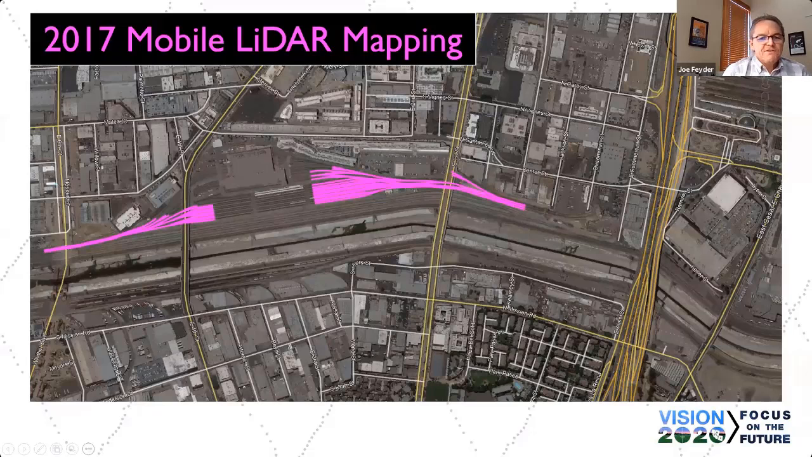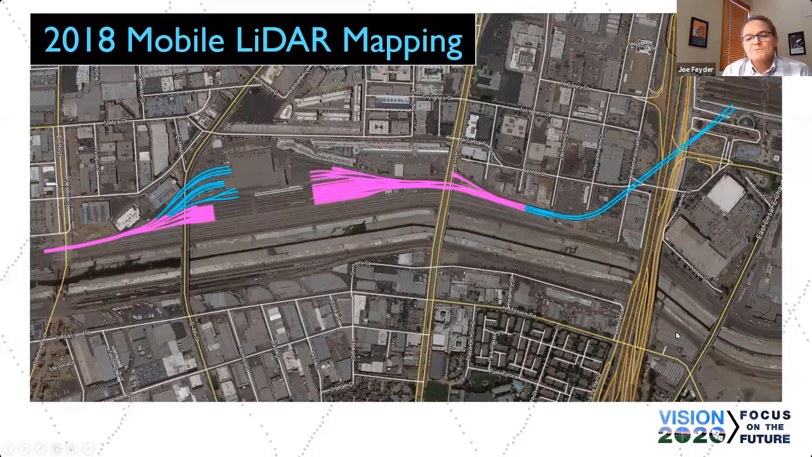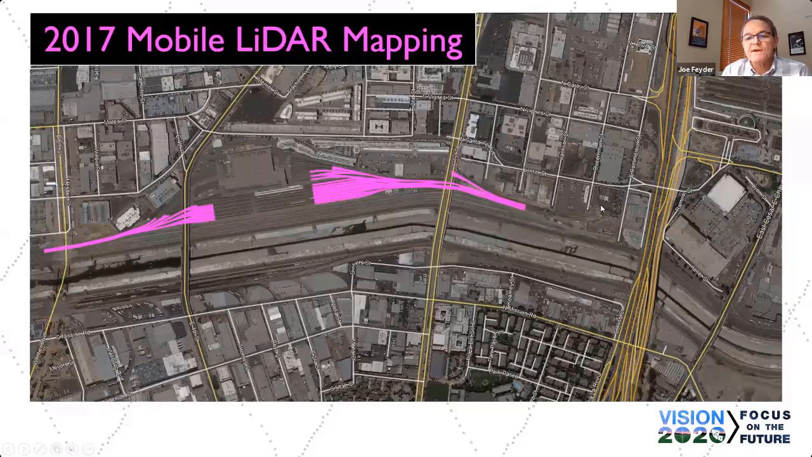So again, 2017, we came down, we mapped these portions of the Division 20 yard. They were going to rearrange some rail for quicker turnaround of the commuter trains that popped out of the portal, which is off to the right of the screen right now. Oh, I'm sorry, not off to the right of the screen. The portal is right here.